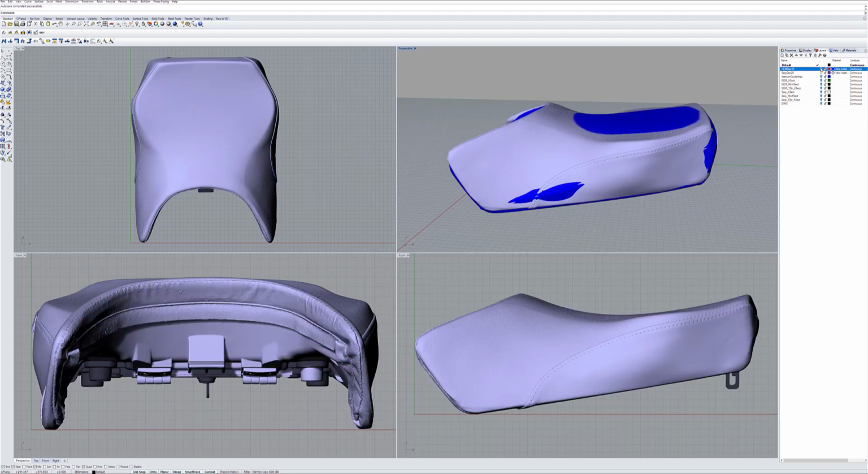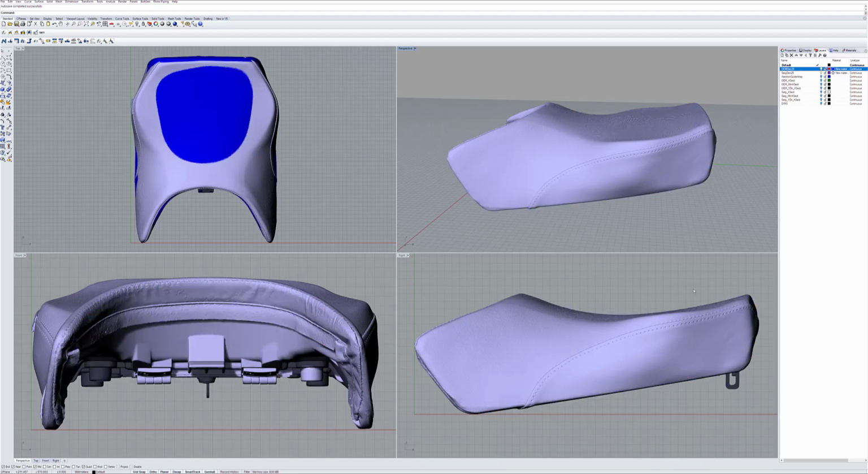So you can see that the World Sport does dip down a little bit. And we can also have a look at the cross sections. So let's see here.